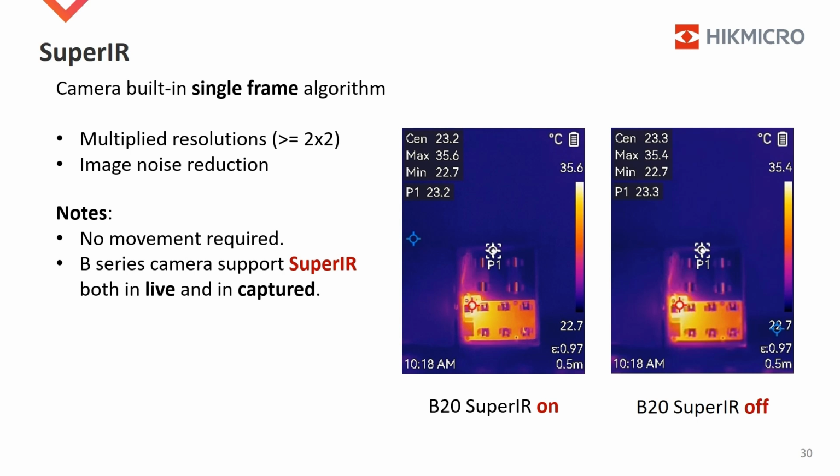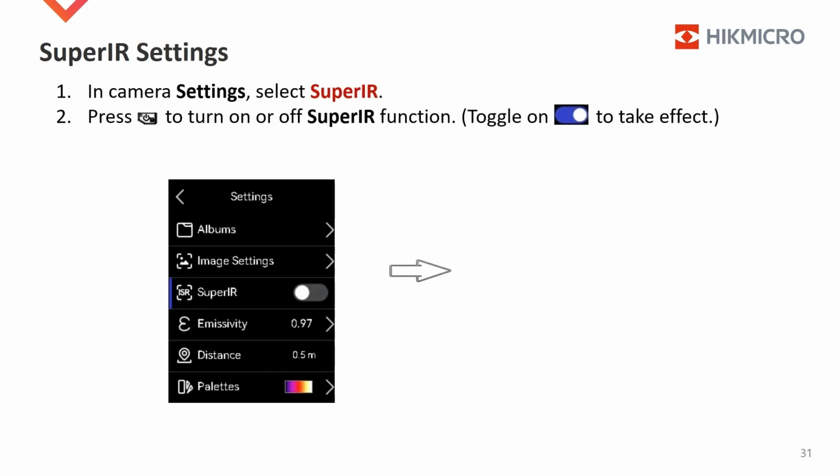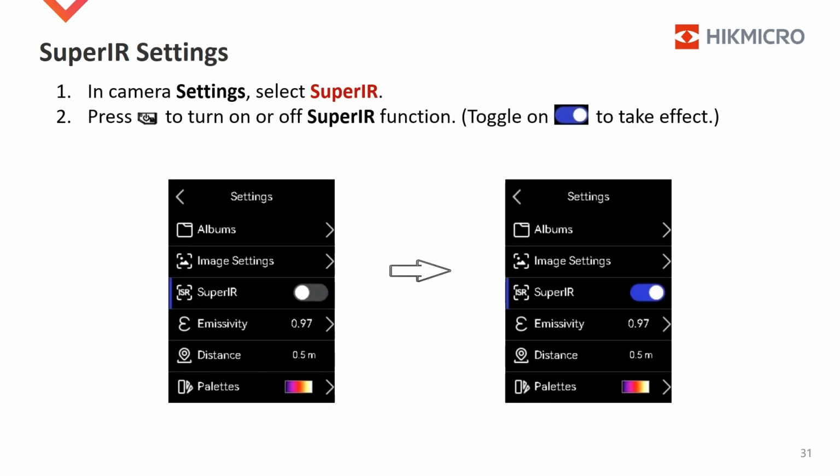When Super IR is turned on in a B-Series camera, both live and captured images are enhanced with the built-in image algorithm. There are 2 samples captured by B20. The left sample shows the effect when Super IR is on, the right one shows when Super IR is off. In Camera Settings, select Super IR. Press the power button to turn on or off the Super IR function.